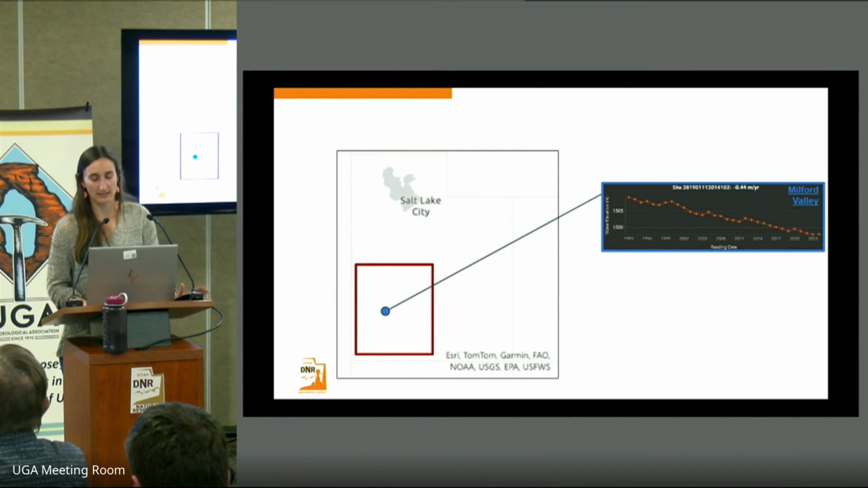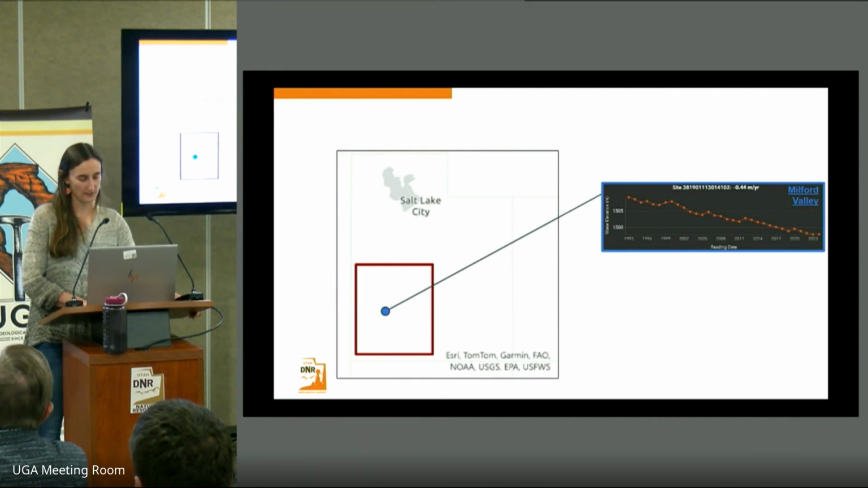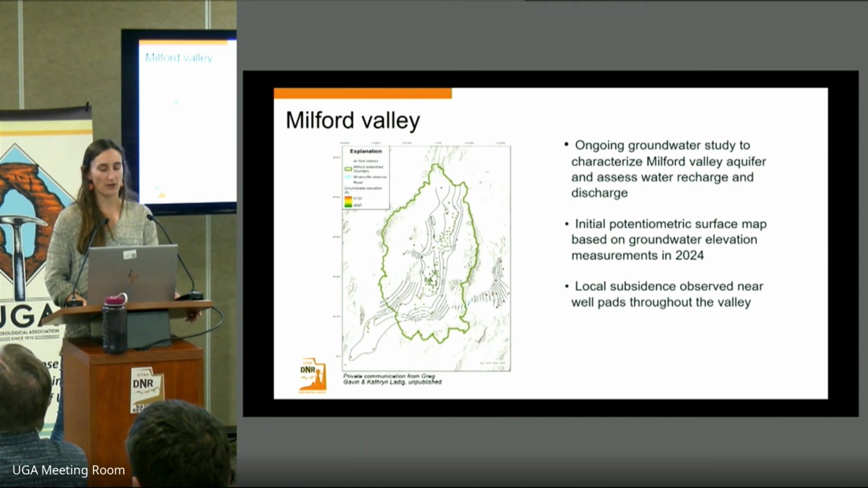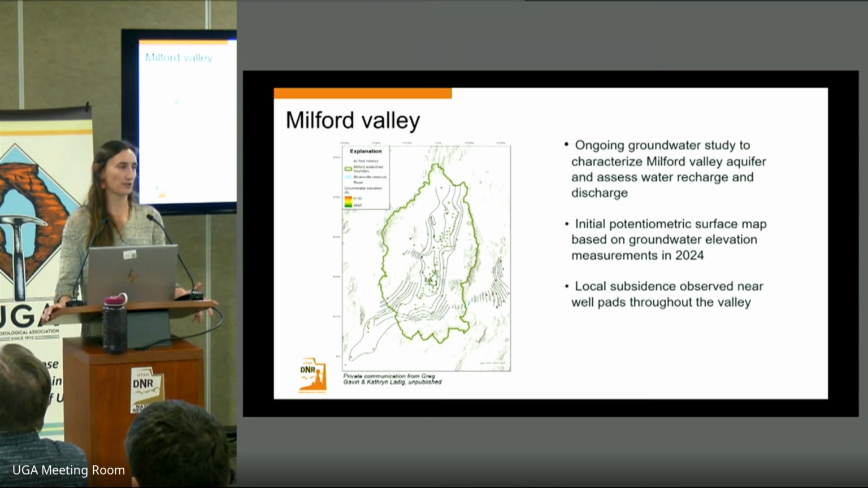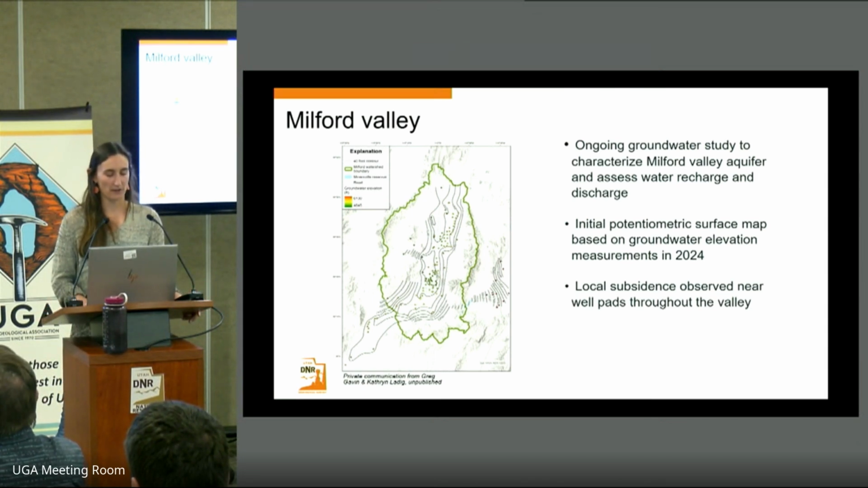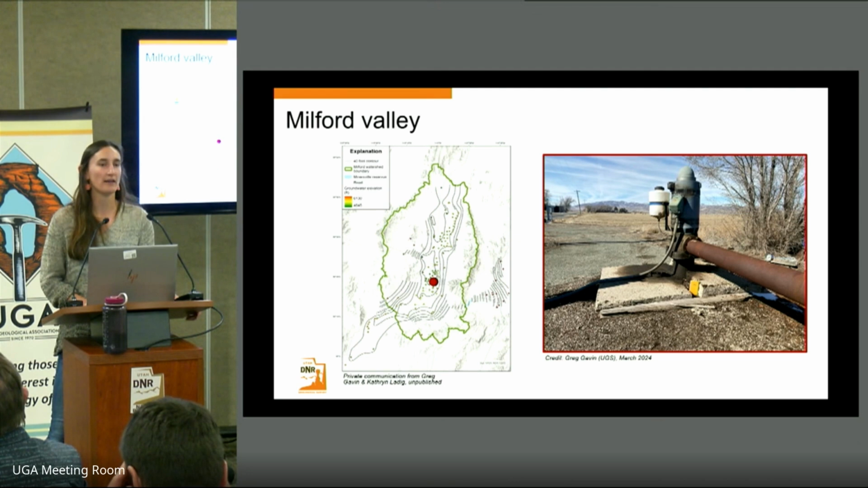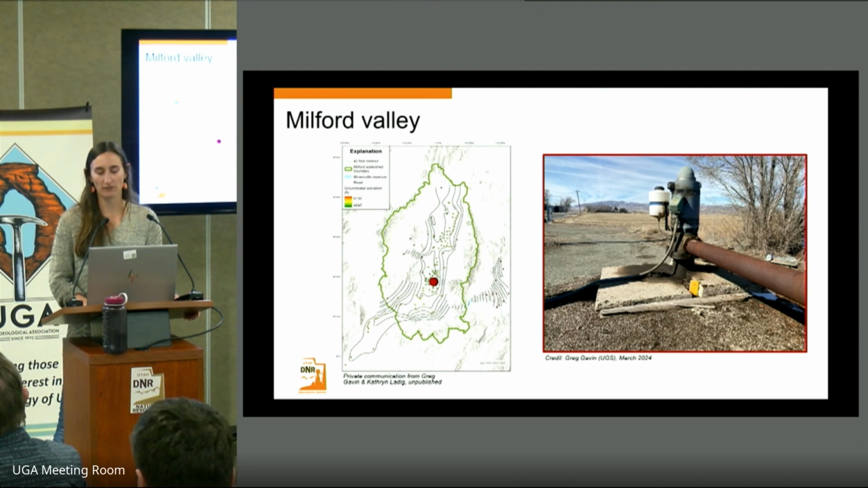So the next case study for land subsidence in Utah is Milford Valley, where there is currently an ongoing study to characterize the aquifer and assess water recharge and discharge. Here is an initial potentiometric surface map of groundwater elevation from 2024 that was produced by Greg Gavin and Catherine Lattig in the groundwater program. There is also evidence for well pad offset in this part of Milford Valley, which we can see in this photo with the notebook for scale.